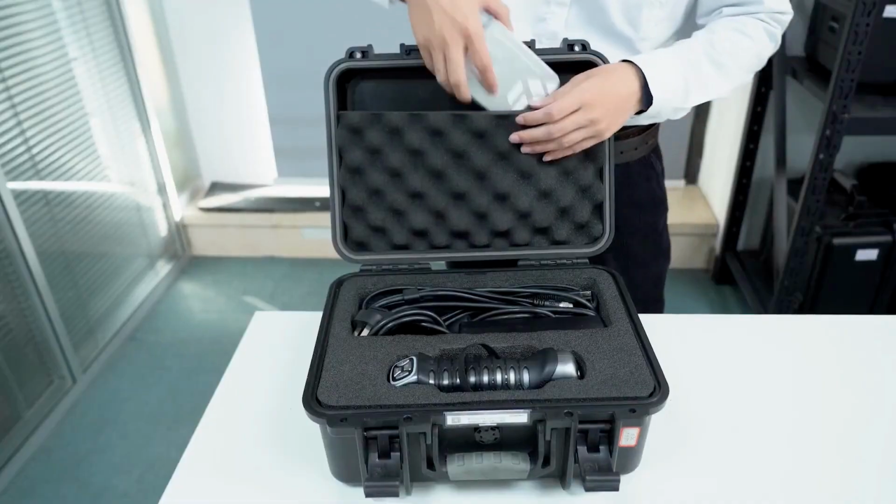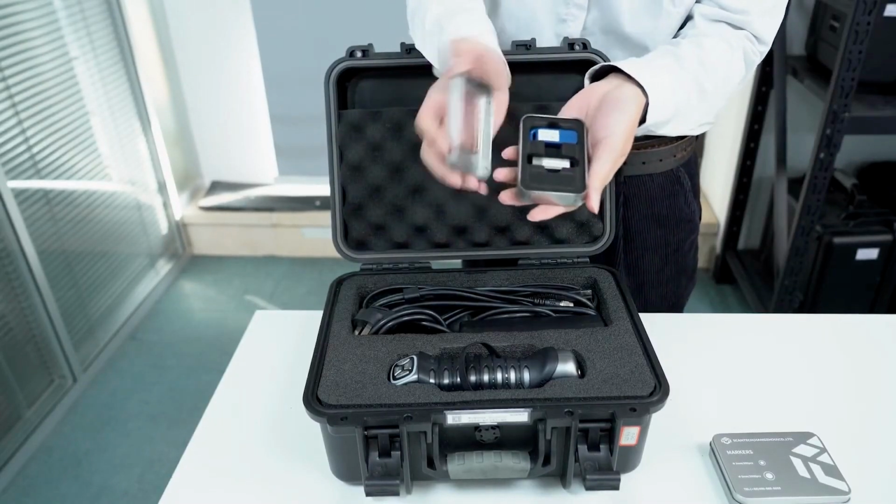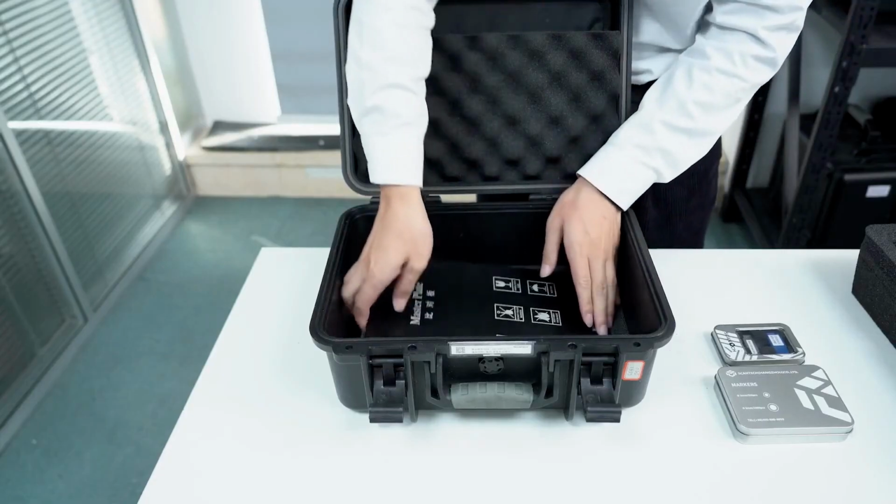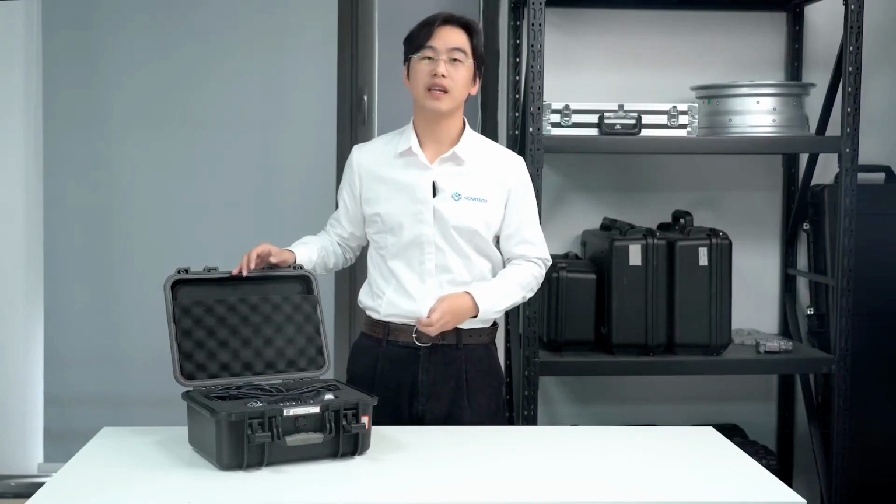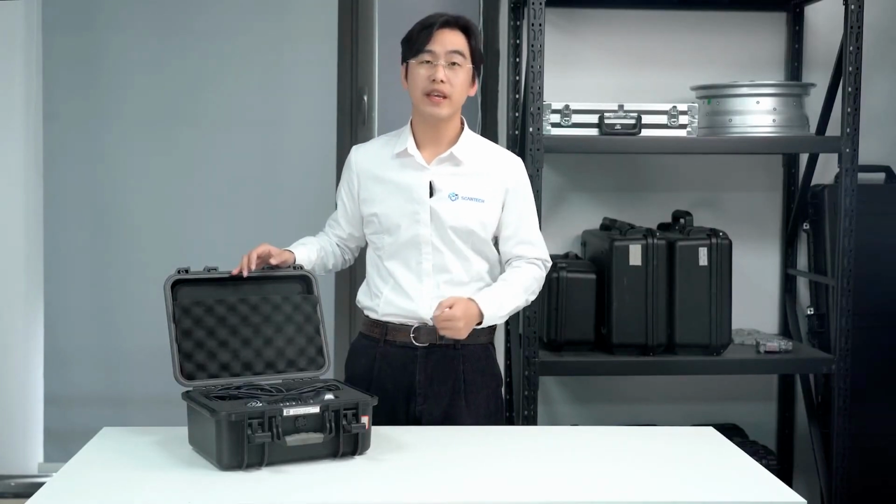Look upwards, we find an inner pocket inside which we have the reflective markers, USB disk, and the license dongle. And at the case's base, we have the mask plate, completing our essential 3D scanning kit. Now let's move to the setup and explore the easy 3D scanning SIMSCAN brings.